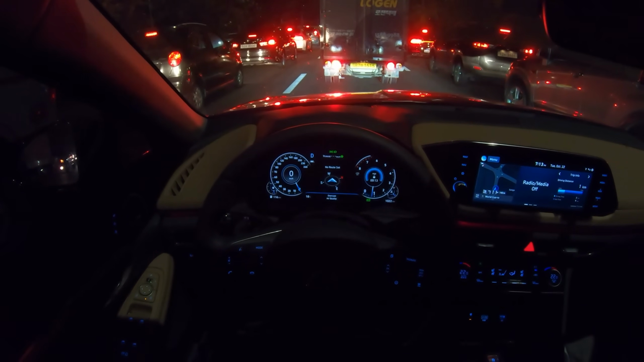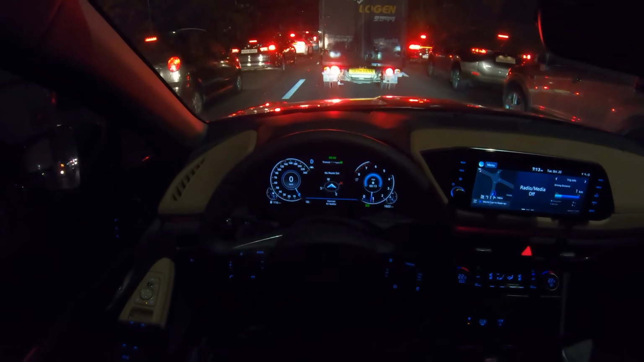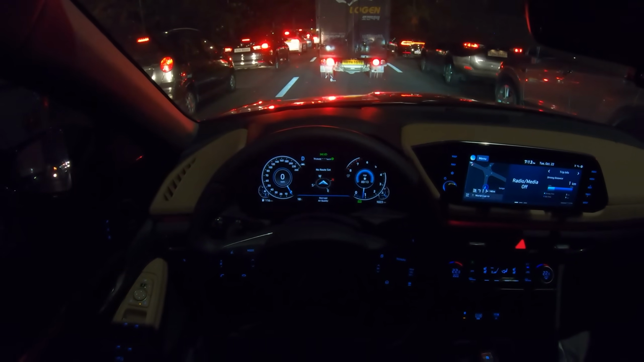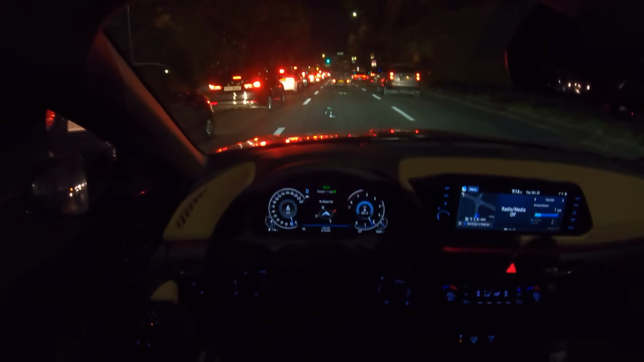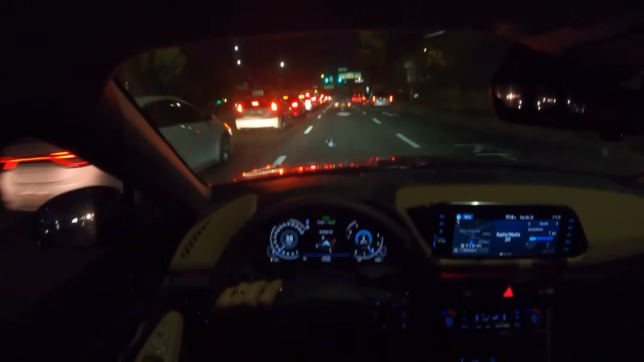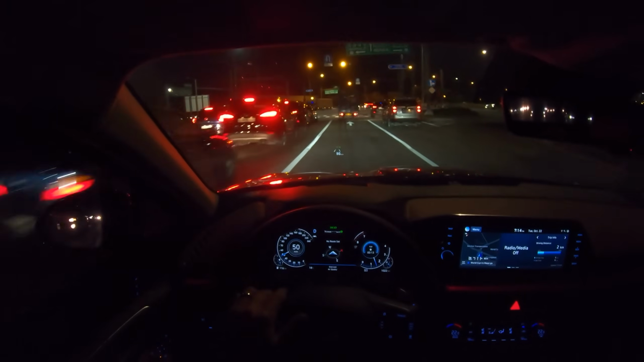And there's also a lead car departure warning. We'll show you pretty soon, let's say you're texting and stuff like that. If the lead car departs, it'll show you the lead vehicle is driving away. So you're not supposed to text while you drive, but the Sonata will let you know if you don't notice it, okay?